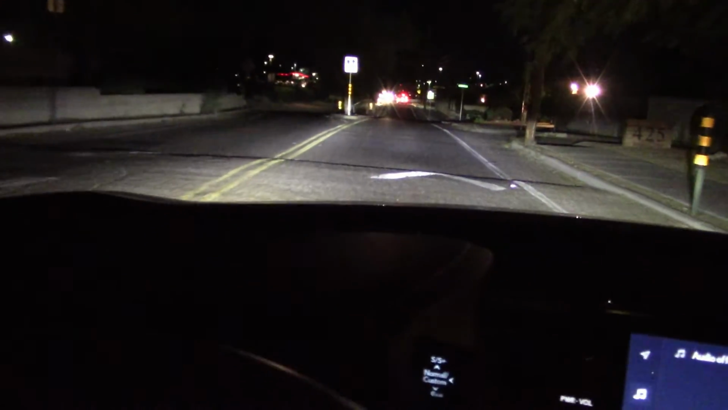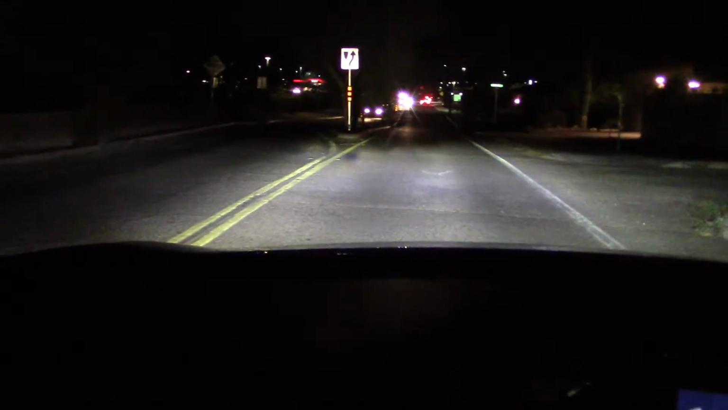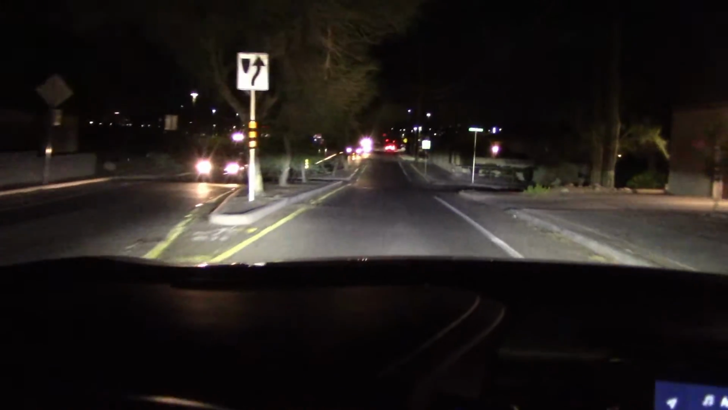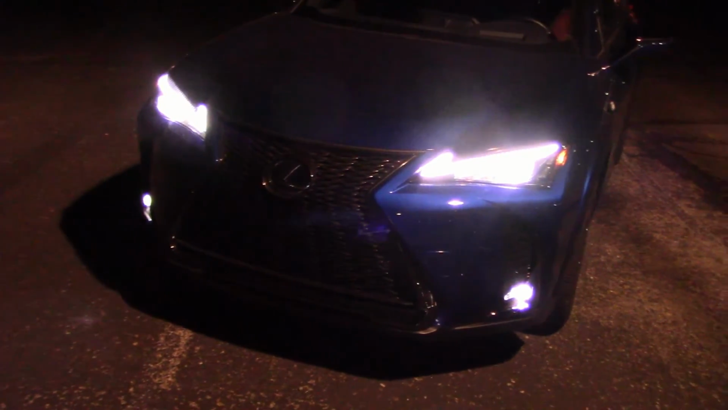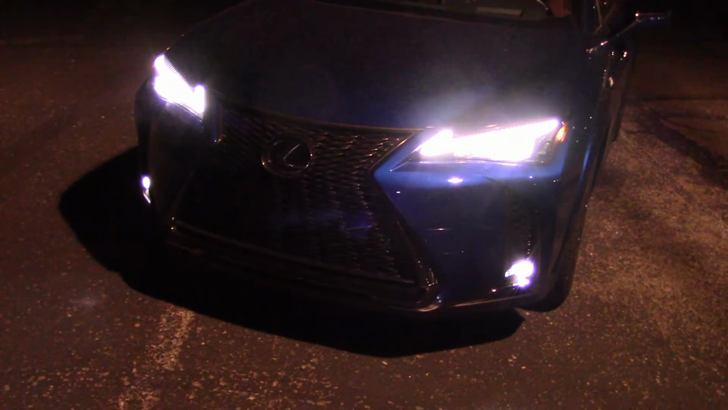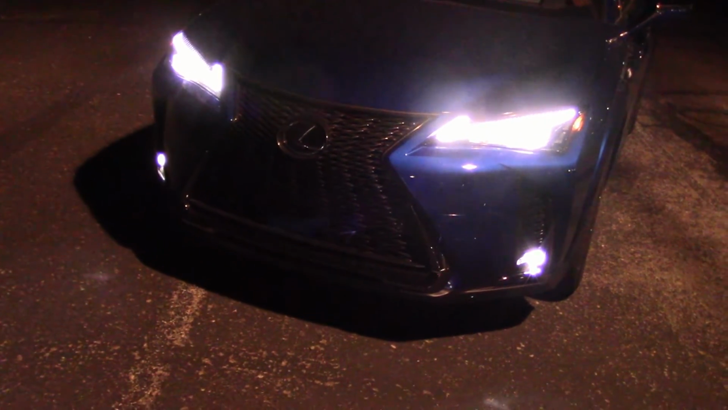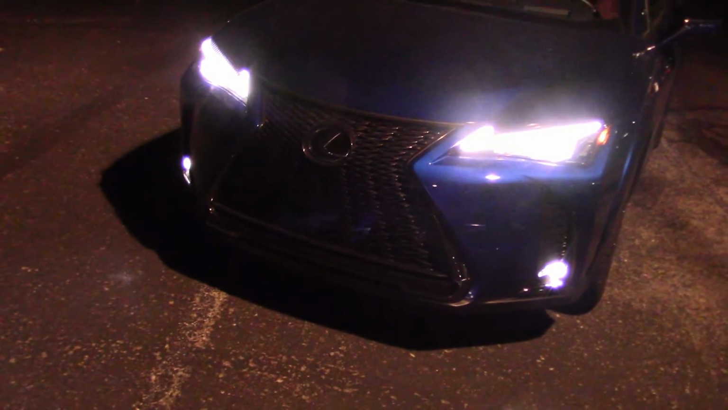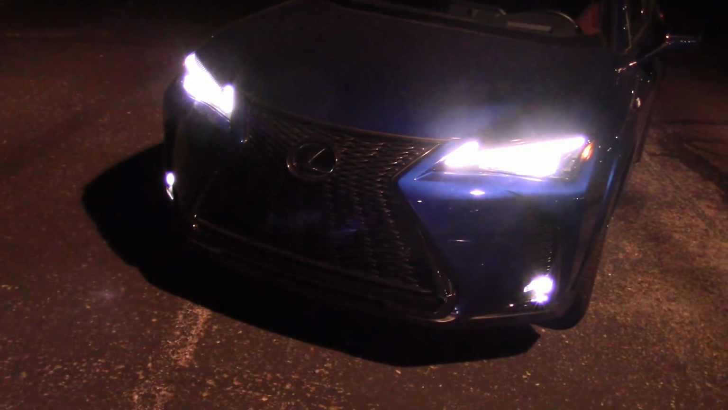We have a speed bump here. Let's see what happens with these self-leveling. Yeah, they seem to have moved, I'm not sure. I have to be honest, I really can't tell if these are leveling or not, or if they're just fixed, but either way, I think they're a little bit too low for my taste. I'd like to see some more height here, but that's just me. Maybe it doesn't bother you.